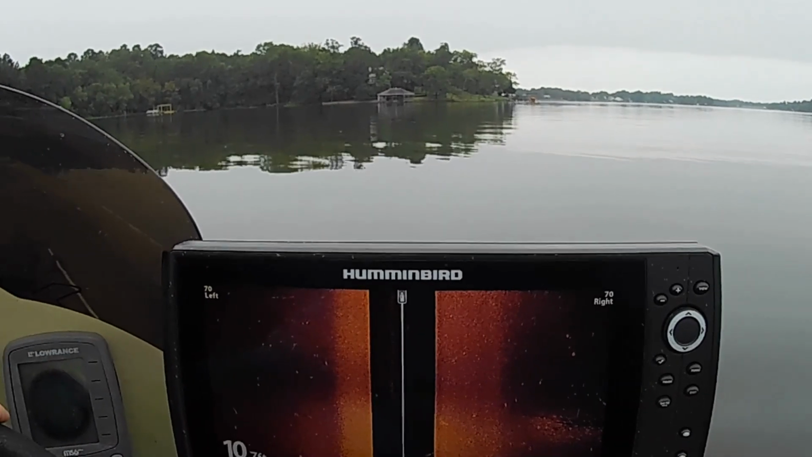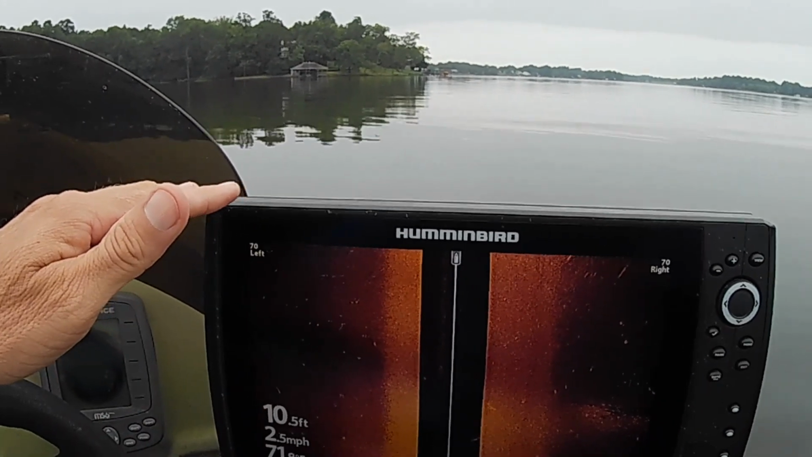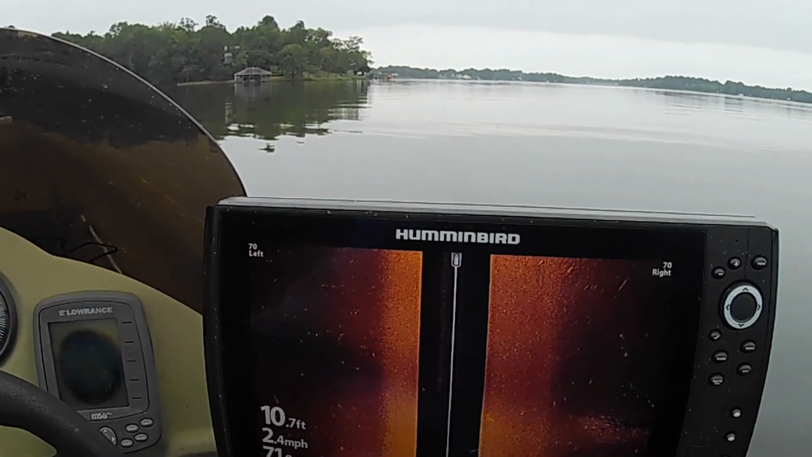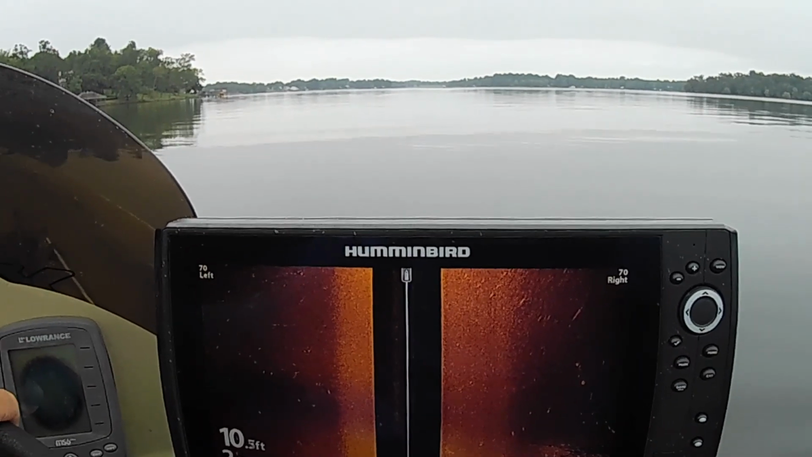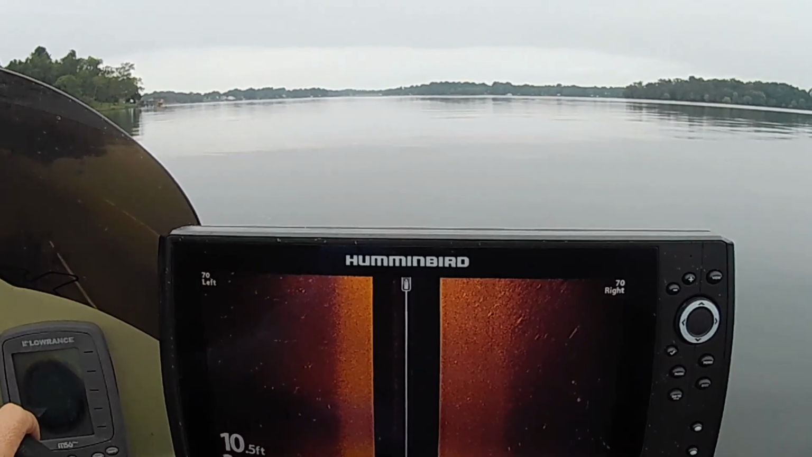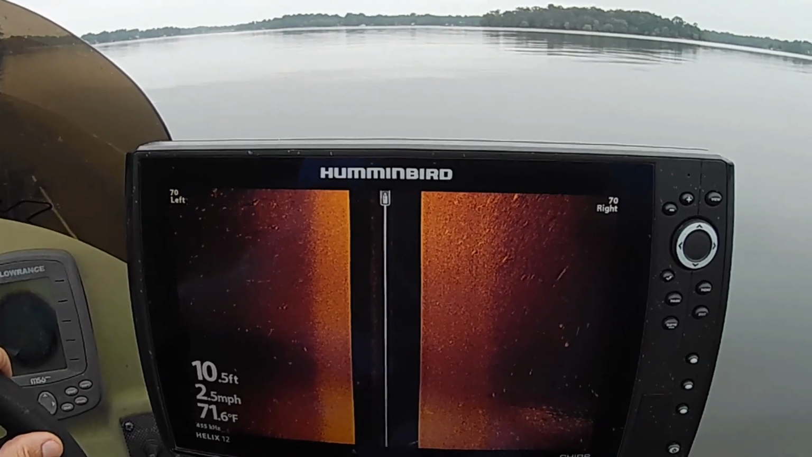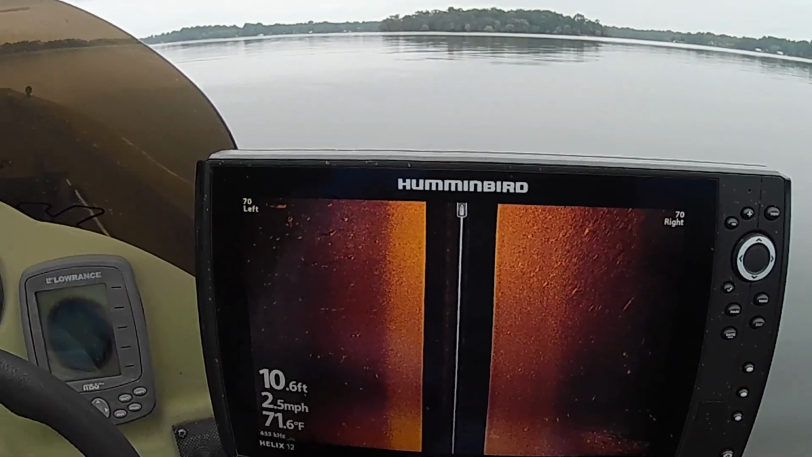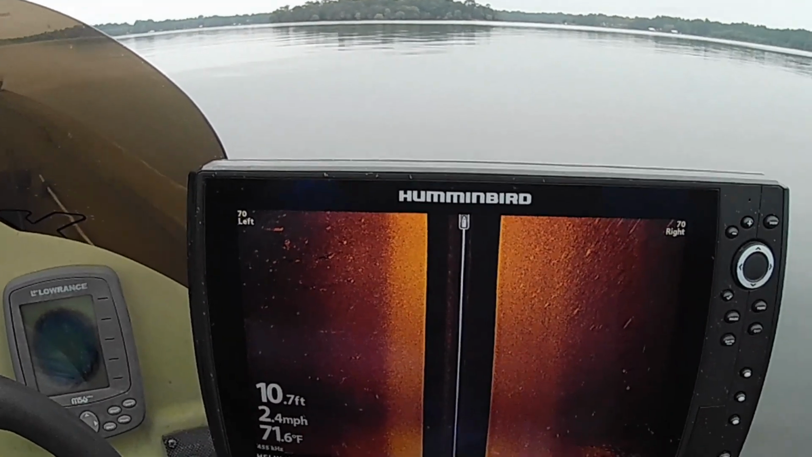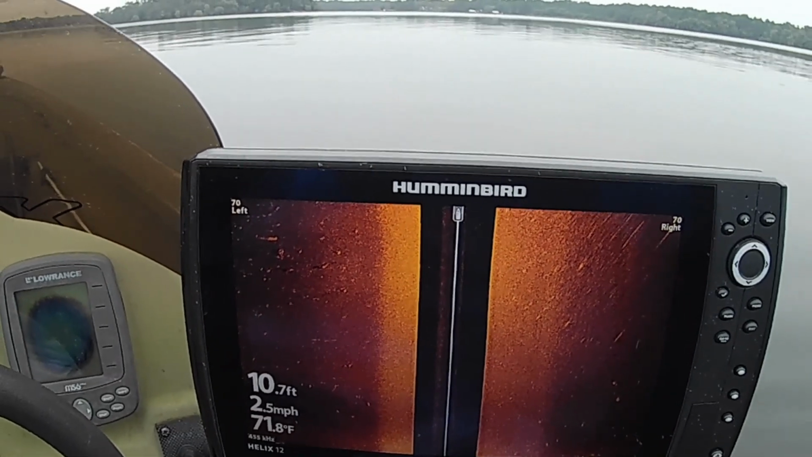I believe that's caused from the surface temperature cooling off and sinking. The cool water sinking to the bottom is mixing it up, so it's making bubbles and stuff come up. I've had in past experience, when this little transition that we're going through happens, fishing can be kind of tough. So I don't know what to expect out here.